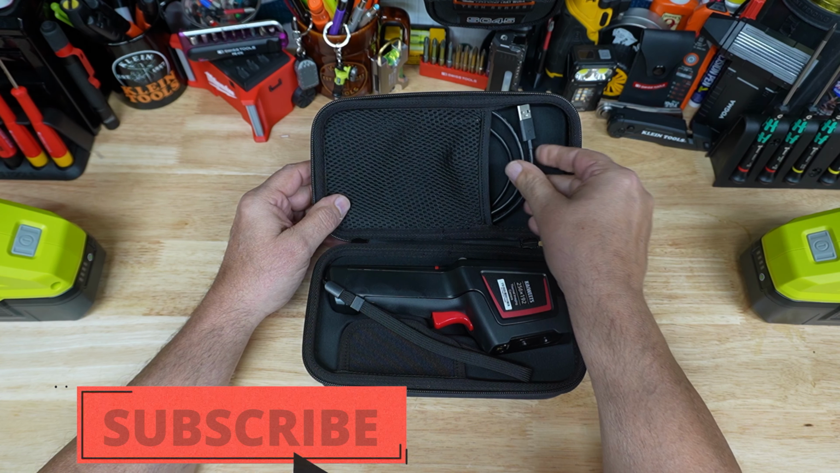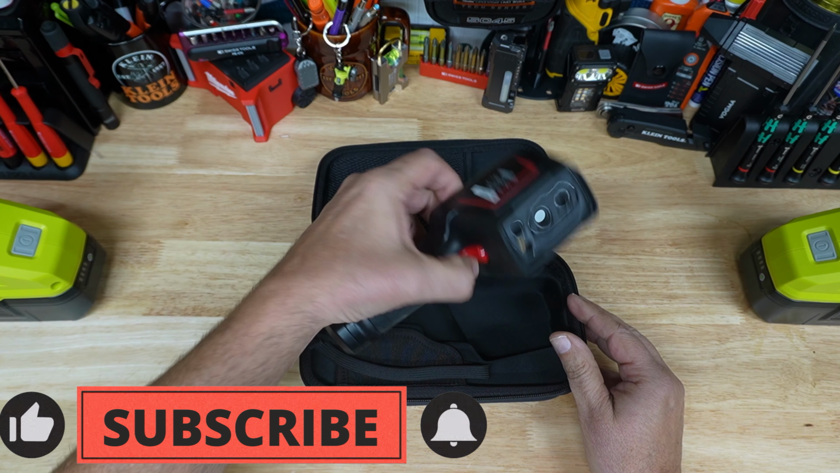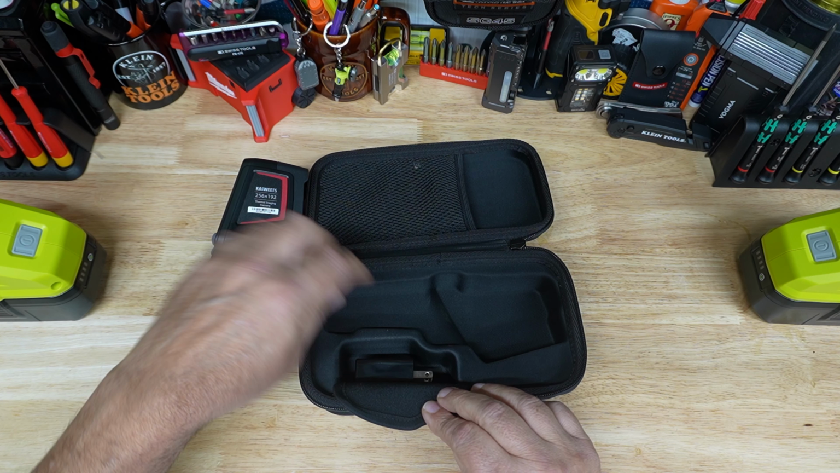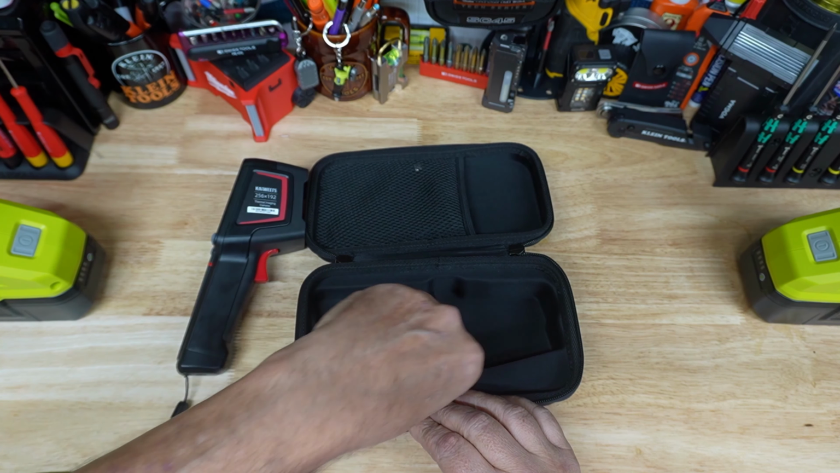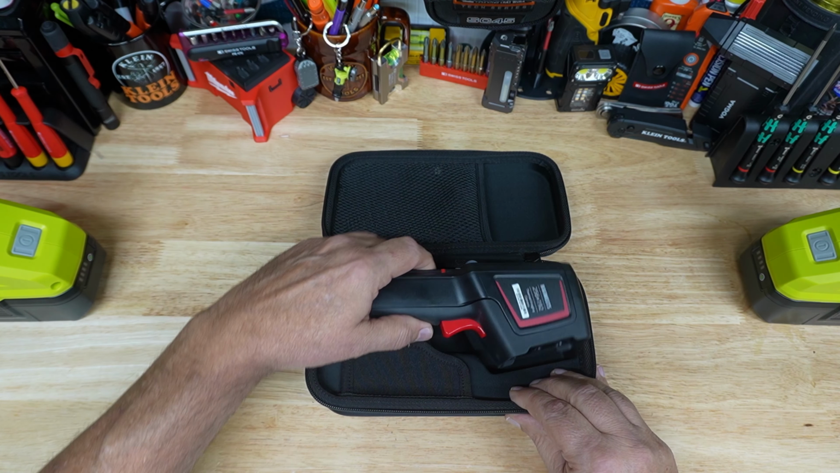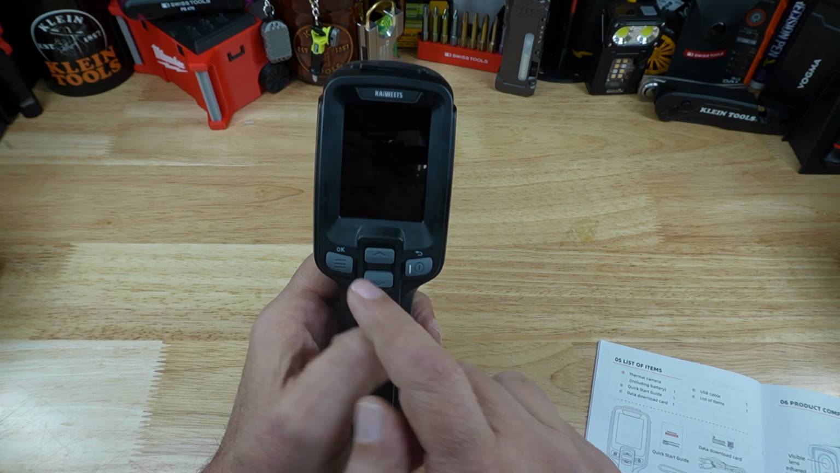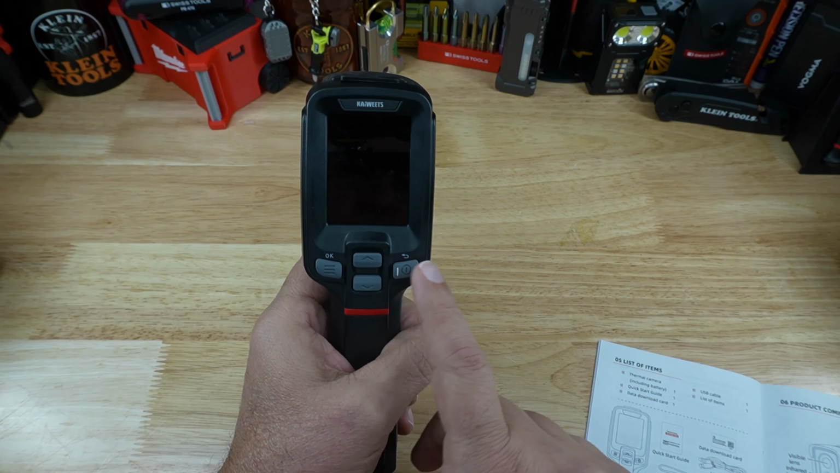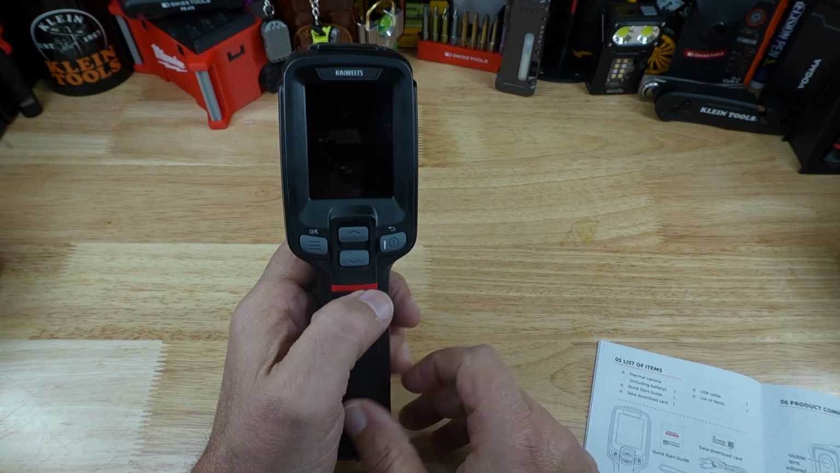On this side, you've got a charging cable. Here you've got your thermal camera. And you've got your little charging brick here. So that's everything that's in the box. Nice molded case with this soft finish on it. This is your menu button on this side. This is the power button. And this is your up and down when you're in the menus.